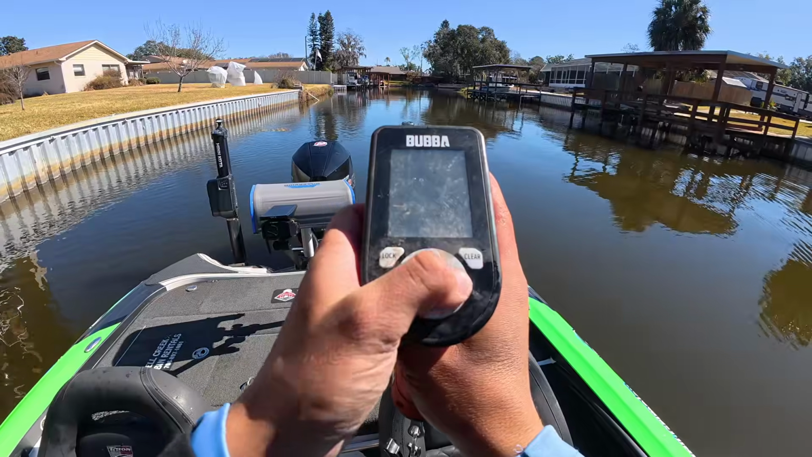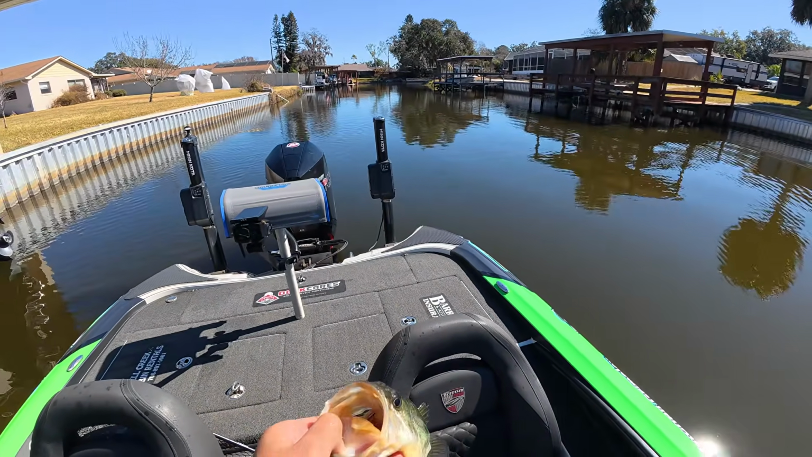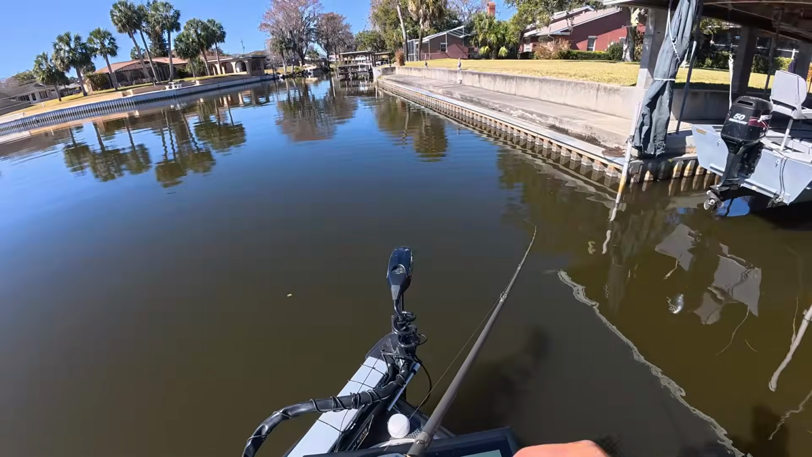13 inches, that's another keeper. 108, everybody. Alright. Catch some 2-pounders, get those guys out of there, get a limit, and we'll be alright, everybody. I'm feeling a lot better about myself.